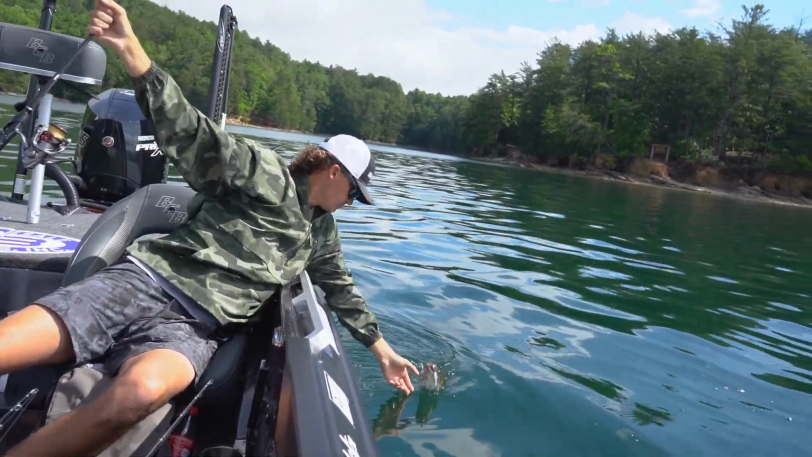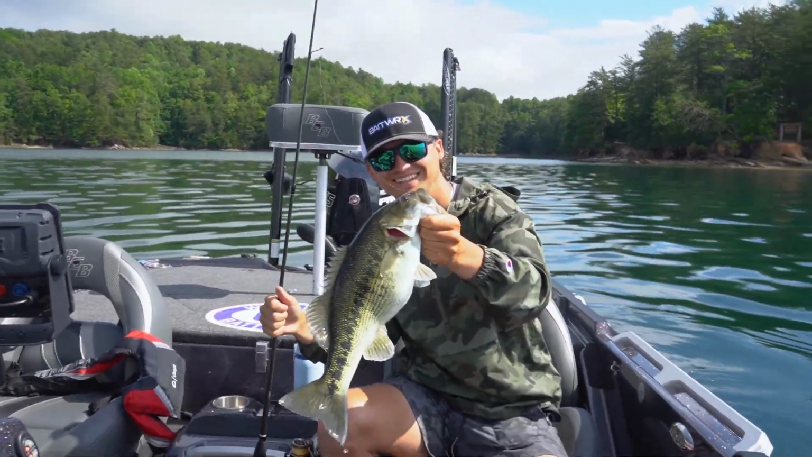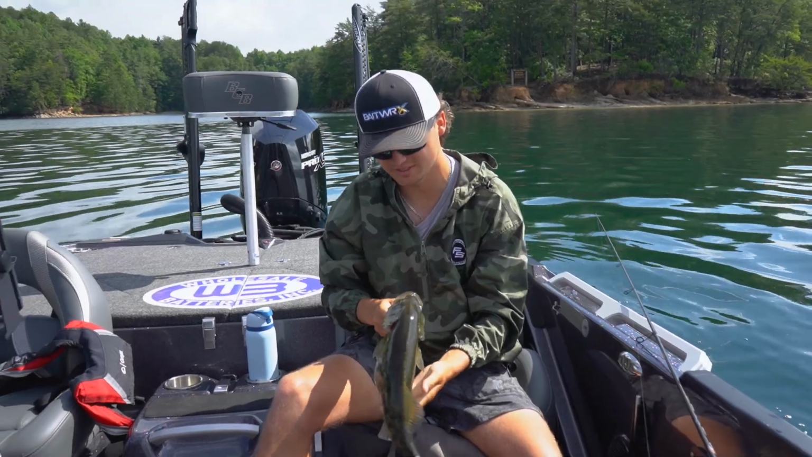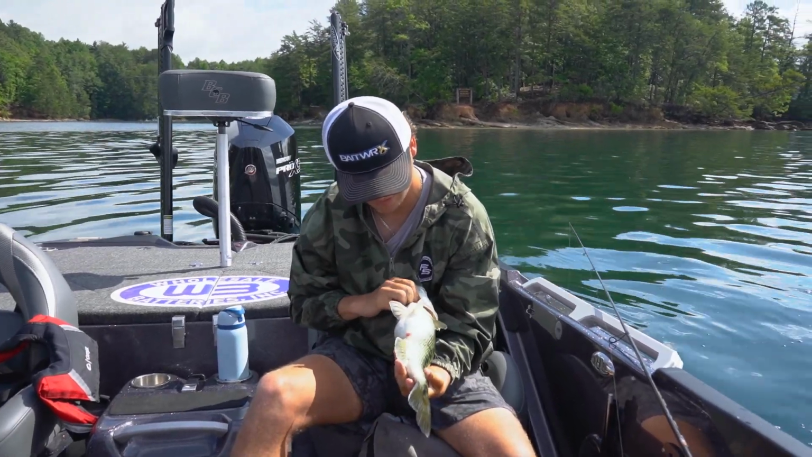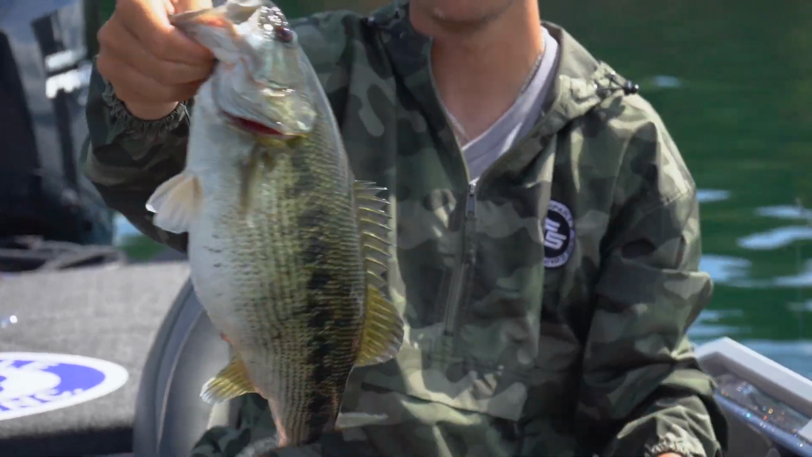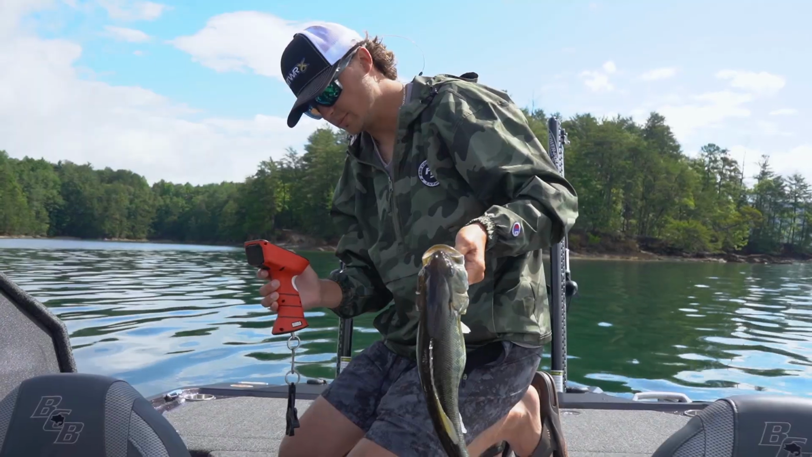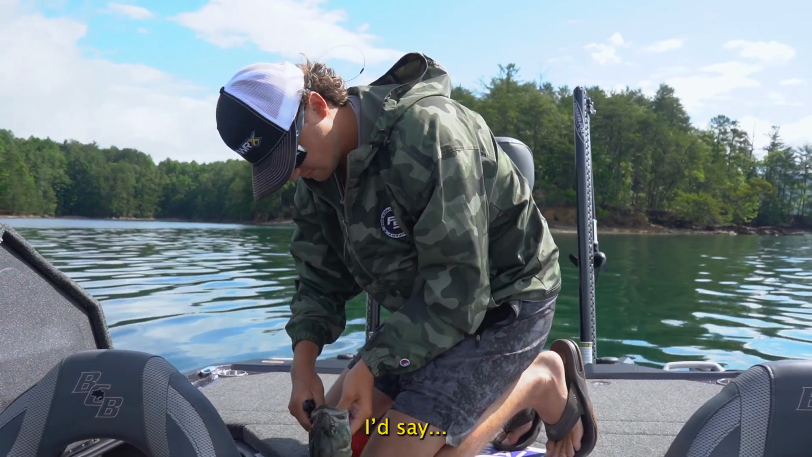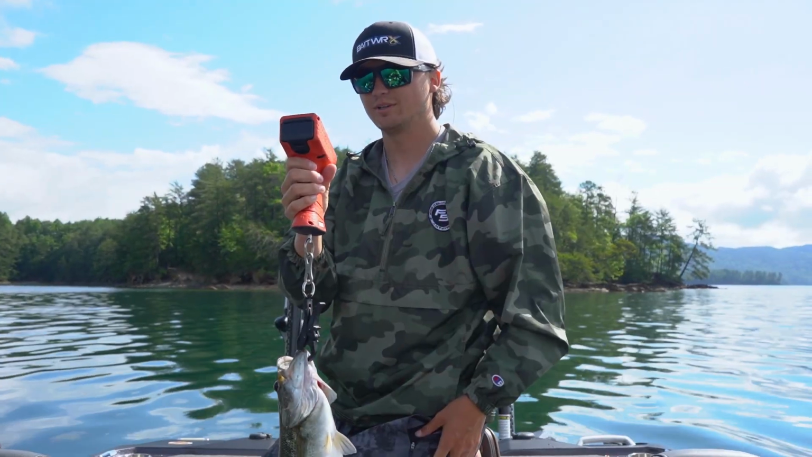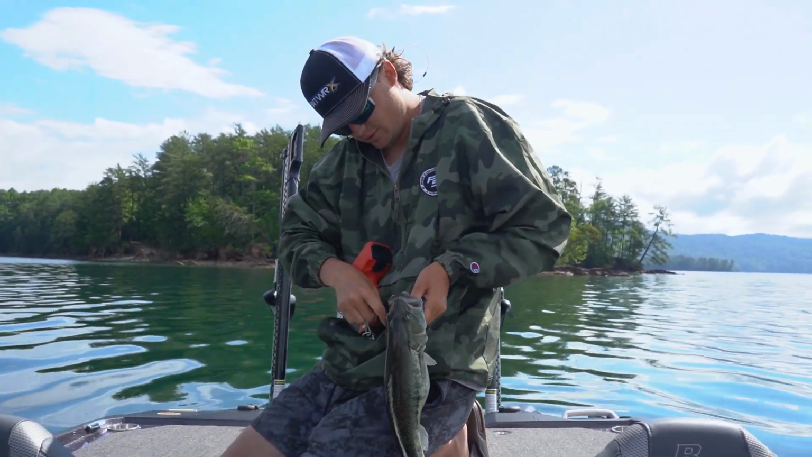Nope. Look at that, boys. That is awesome. Just like that. I mean, coming out to the hump like I was telling you guys, there's 2 of them in this fat sucker. I mean, look at how chunky that fish is, full of bait. Post-spawn fish. Let's get a weight on this fish. How big do you think he is, Nate? I'd say 3 2. He's not even 3 pounds. 2 pounds, 14 ounces. But man, what a beautiful fish.